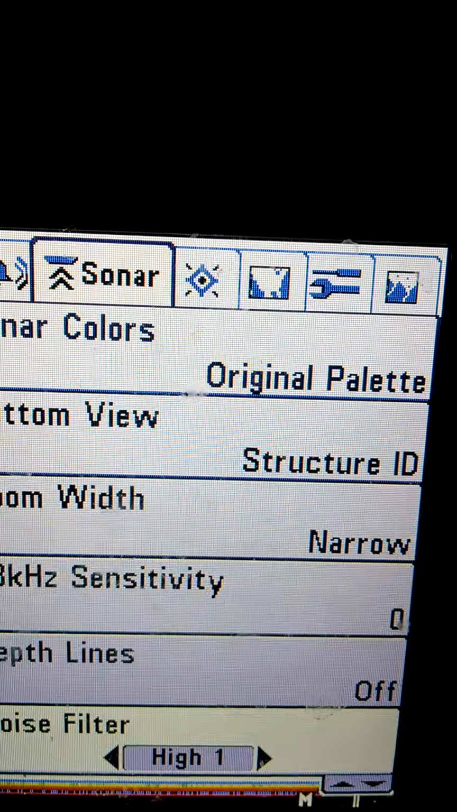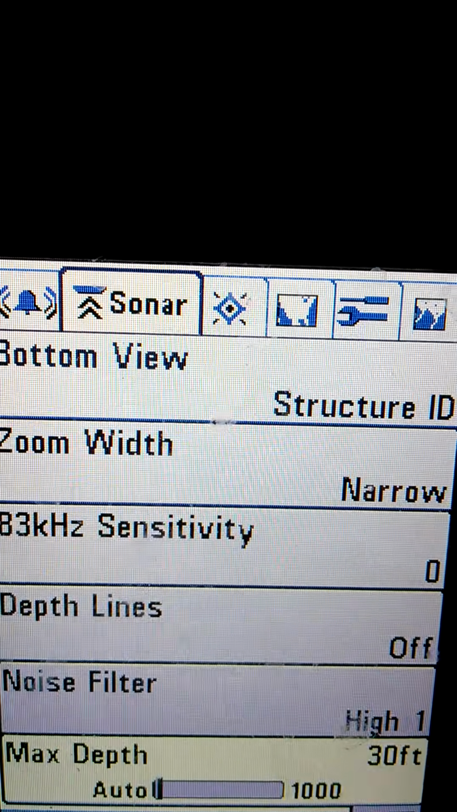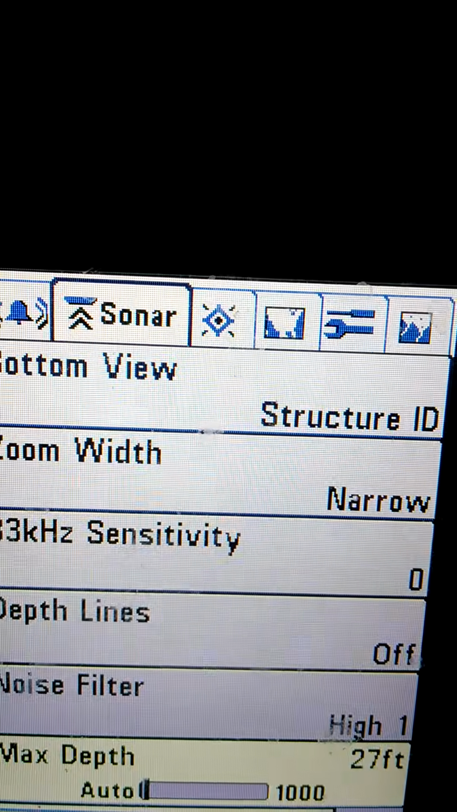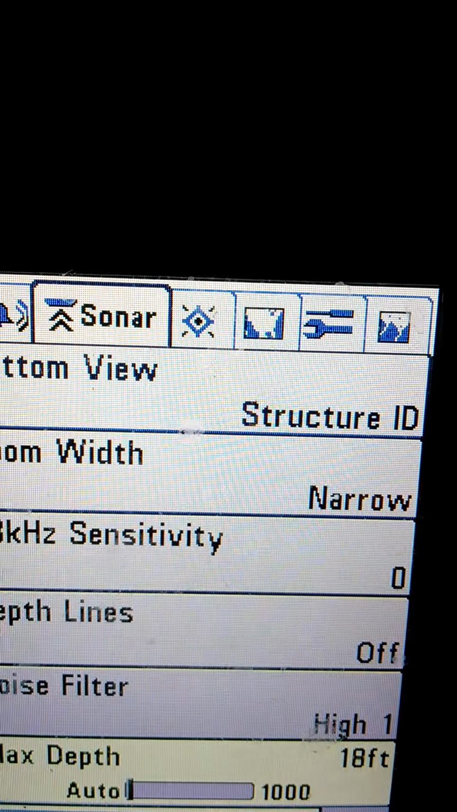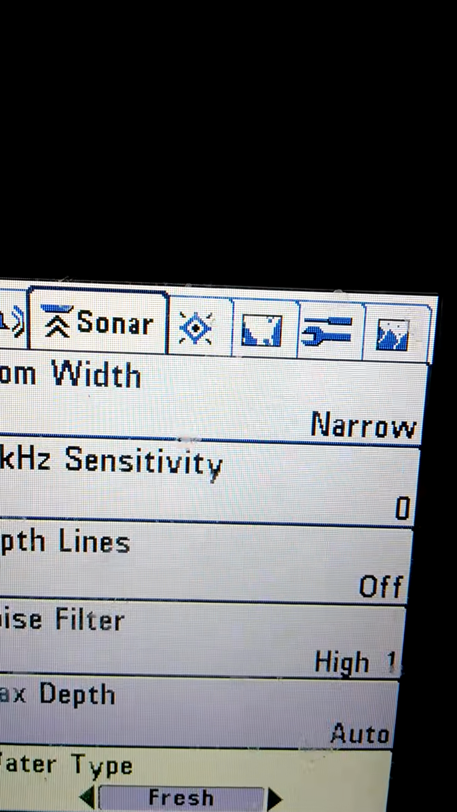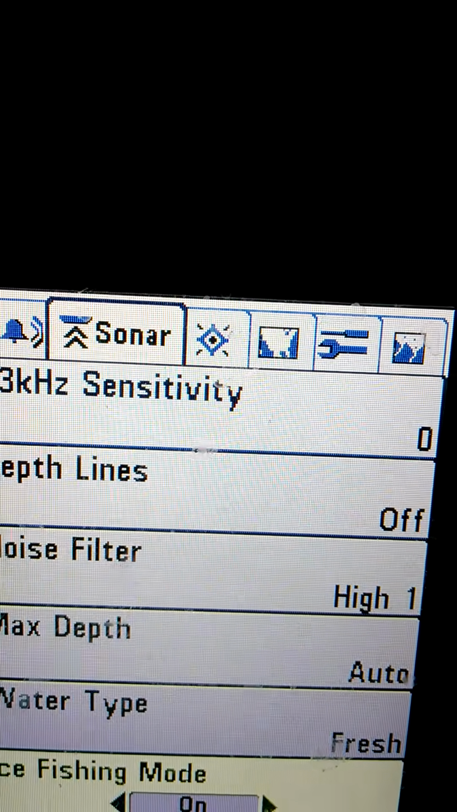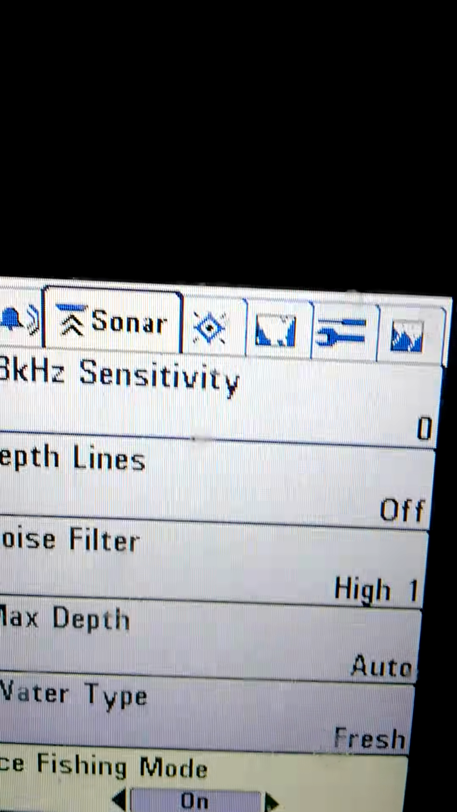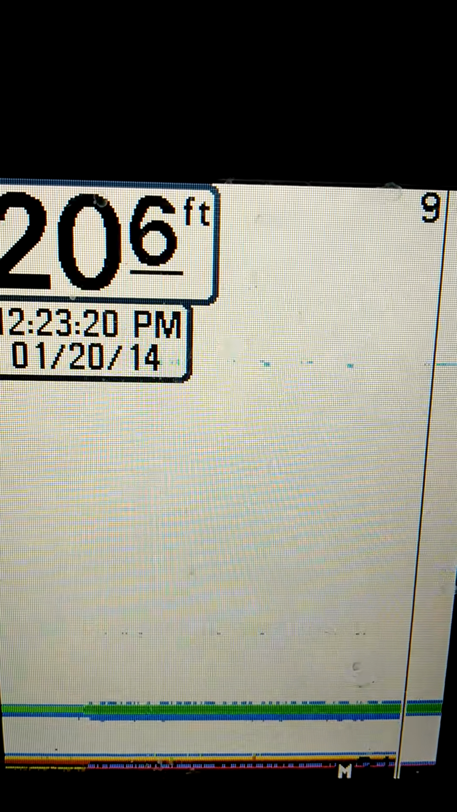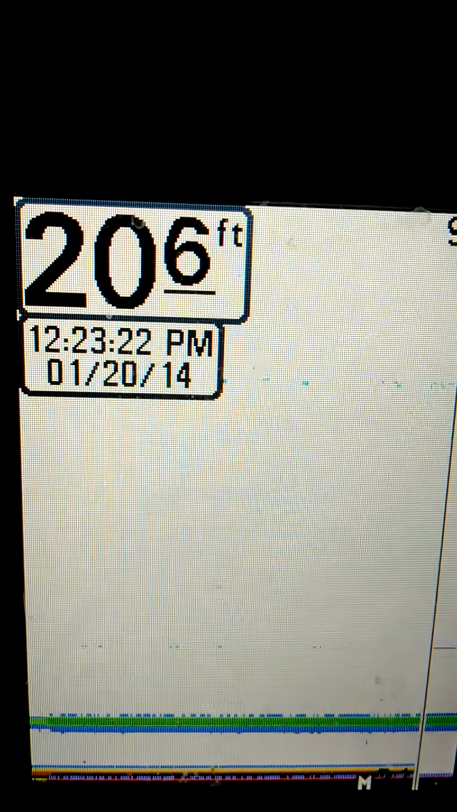Noise filter, hide. Unless you're next to somebody, it doesn't really matter. Max depth, you run it to auto, 1000, doesn't seem to make a difference. Switch it to auto. Down, water type, I tab it to fresh. Ice fishing mode is on. Let's exit out twice here. Alright, we're in 20.6 foot of water.